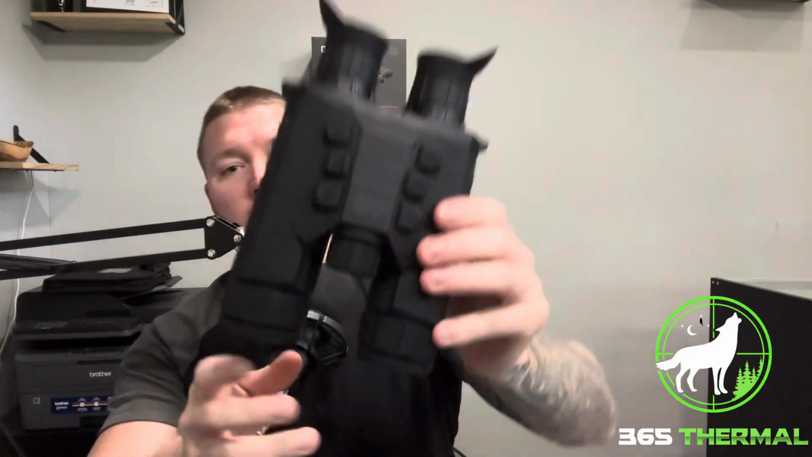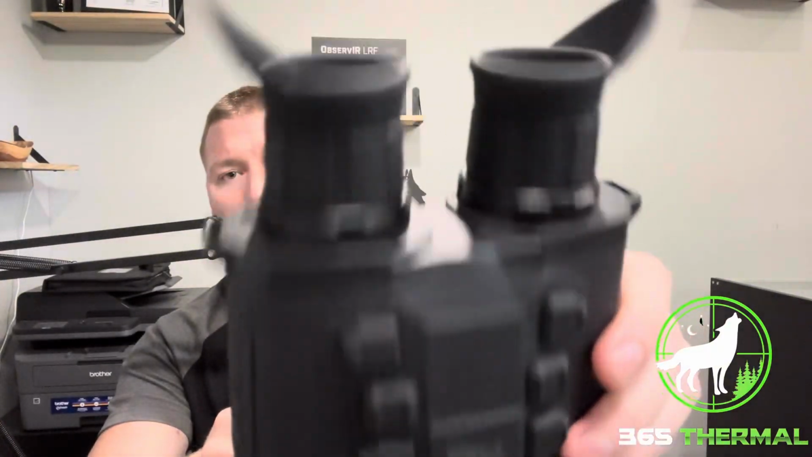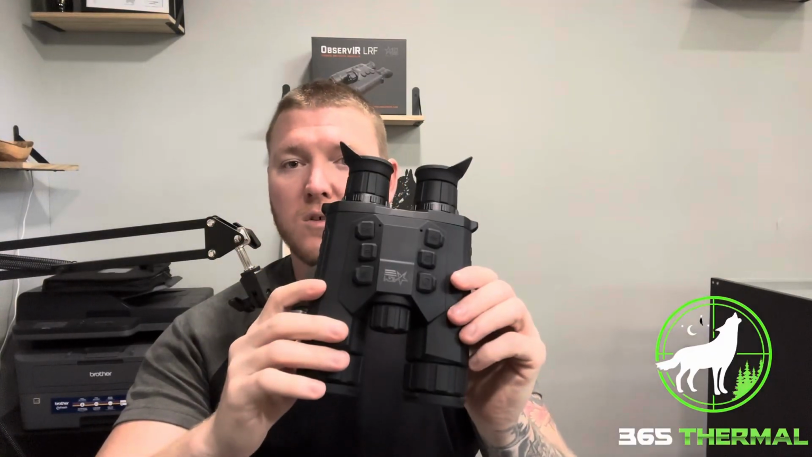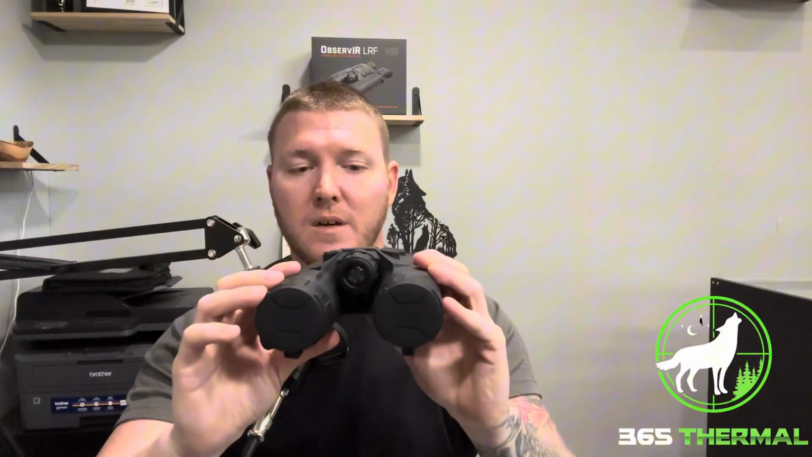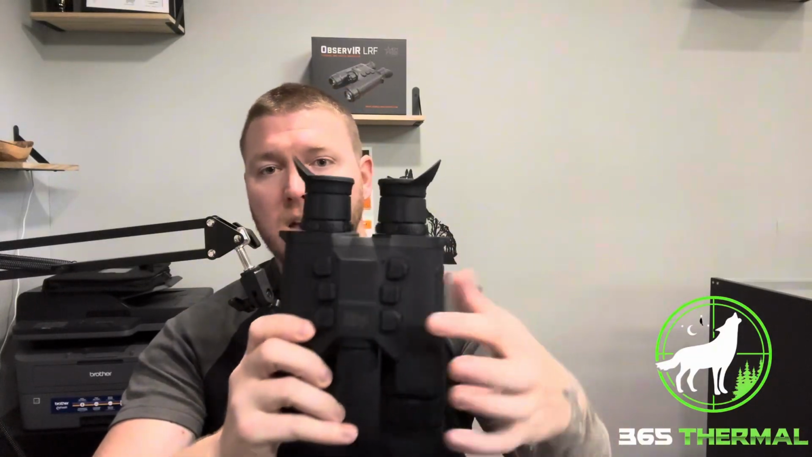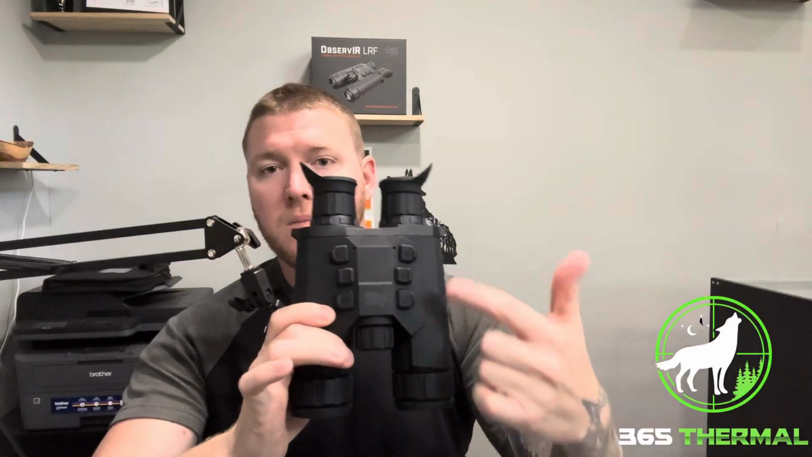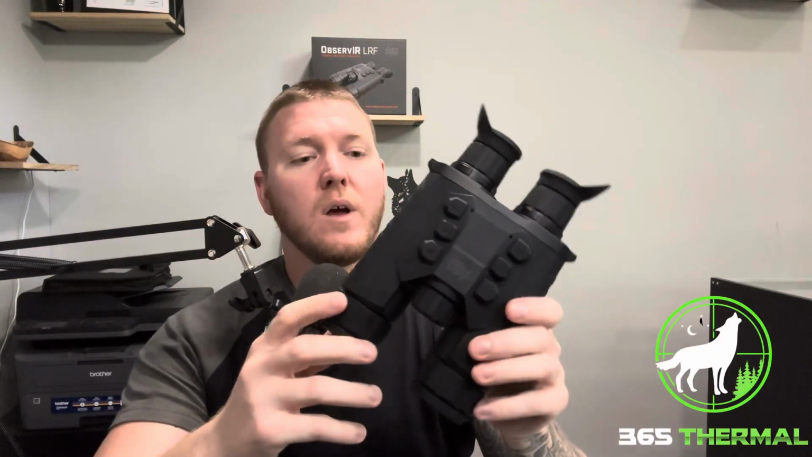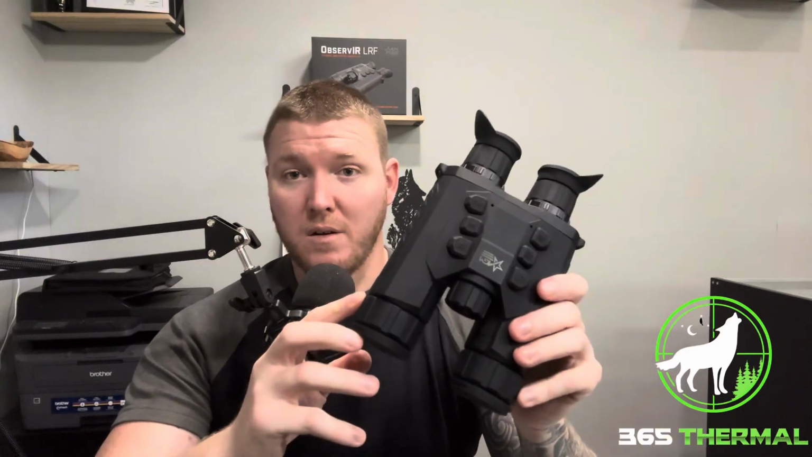So first things first, as you can see, these are binoculars, but what it is, like I said, is more or less two monoculars together to make one whole system with the laser rangefinder. And the way that works is you're actually seeing the image from each of these independent tubes through both eyepieces. Okay, so it's again a binocular, but you're actually only getting the video through one side at a time.